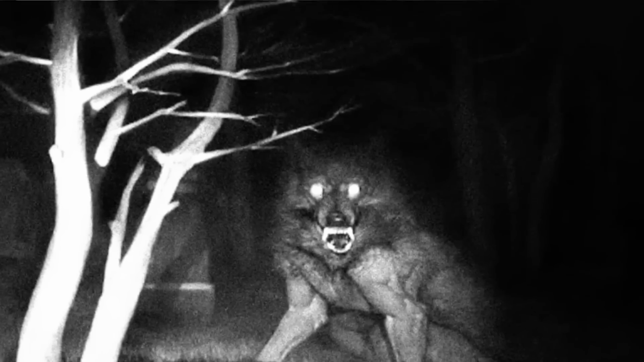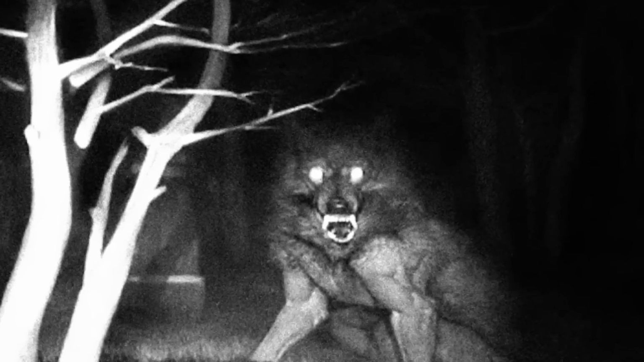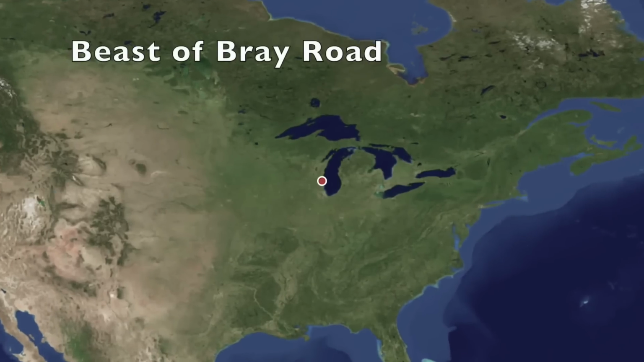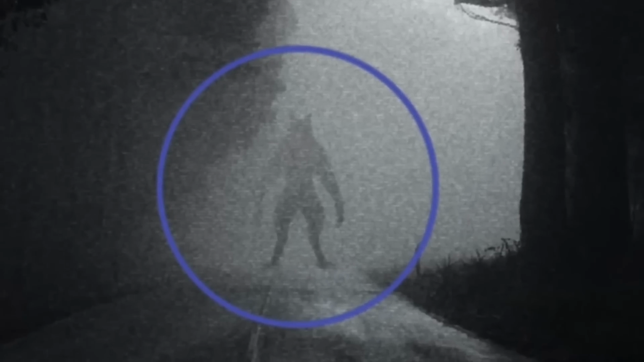In the next image captured by the trail cam, we get an excellent look at what can only be described as a wolf-man hybrid, an apex predator, and a terrifying monster that is similar to what was described in an encounter that is known as the Beast of Bray Road. According to legend, the creature was first seen in 1936.